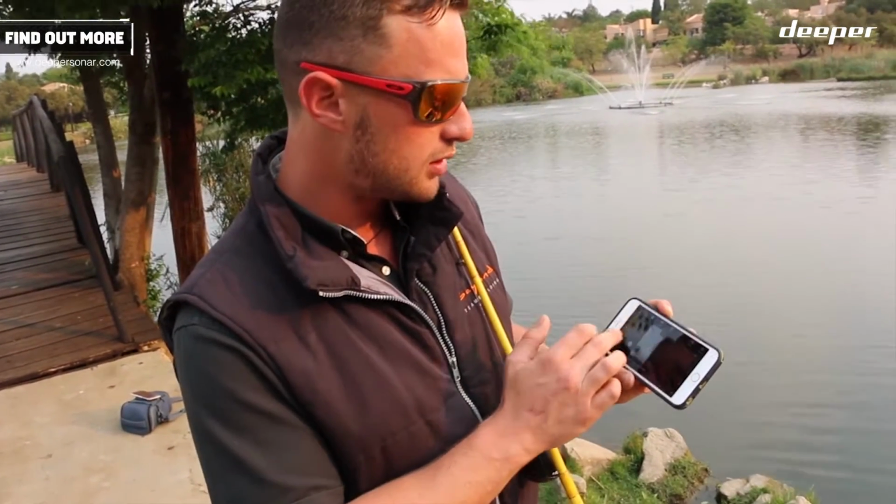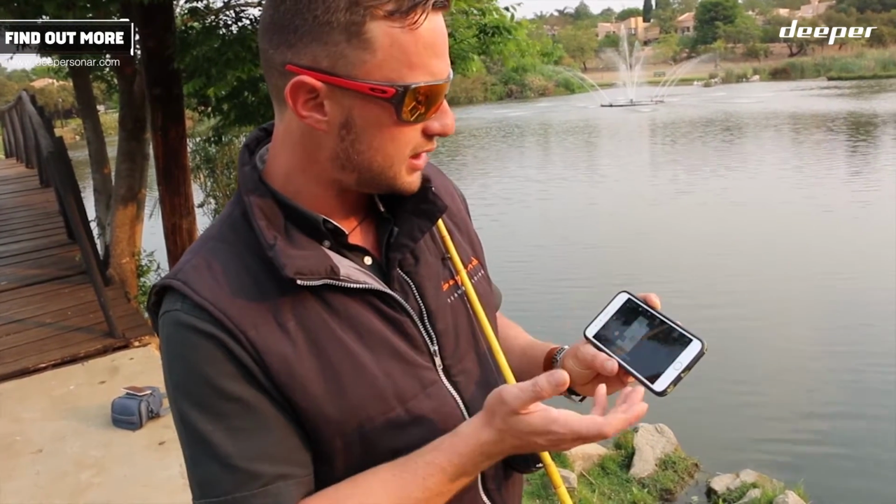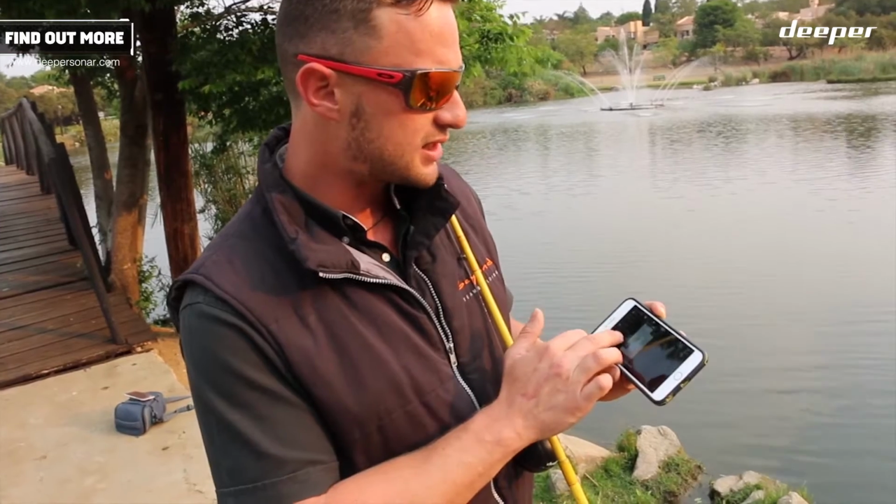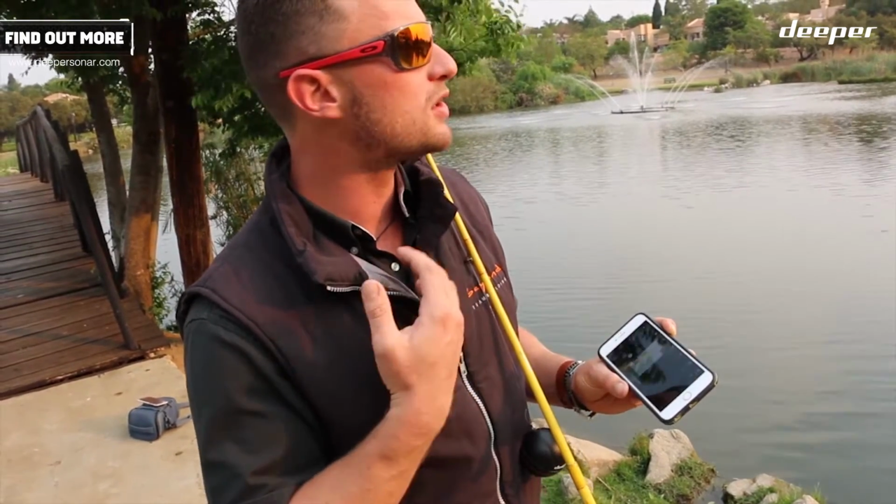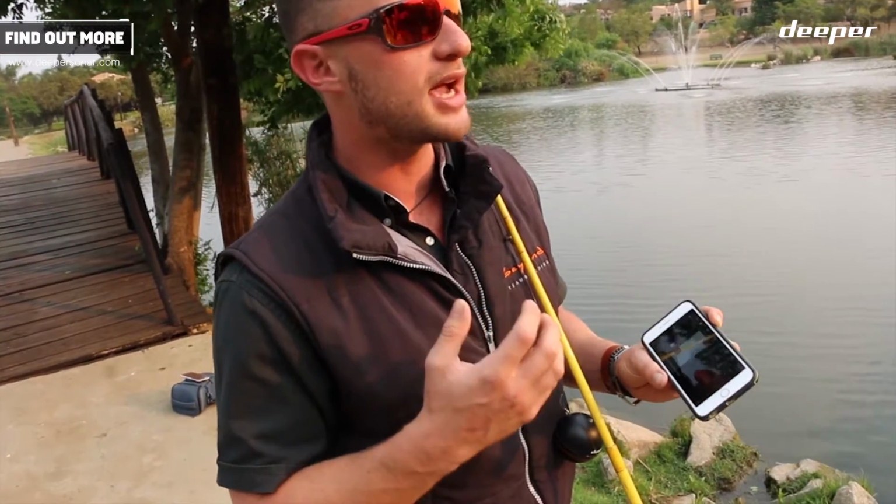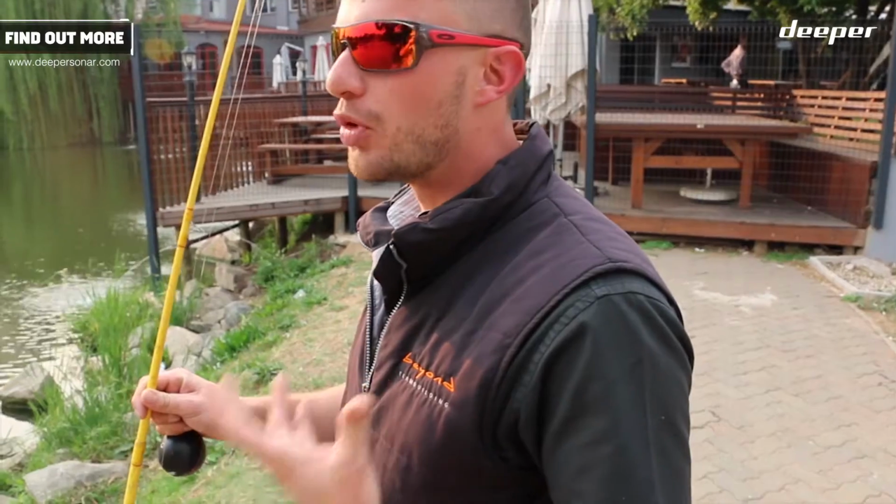Fish icons are on. My smart imaging is detailed. My frequency is set on 290 kilohertz. My sensitivity is very high, as I really want to know what is in the bottom of this dam, how much vegetation is here, and what is actually around here. I should have brought my kayak here.